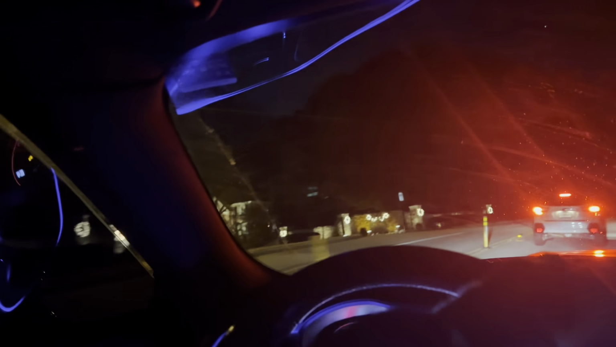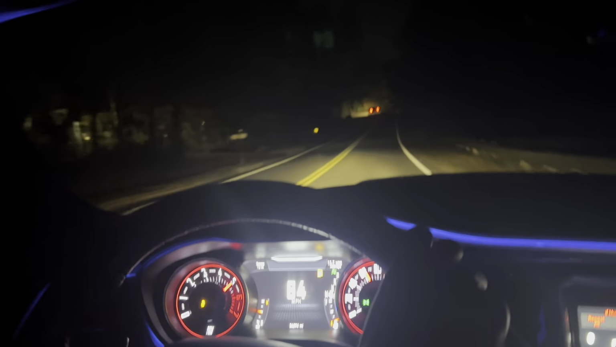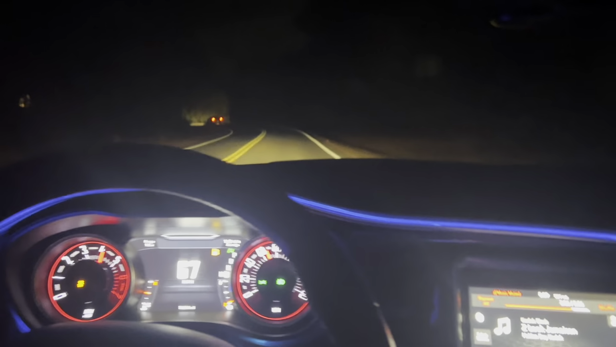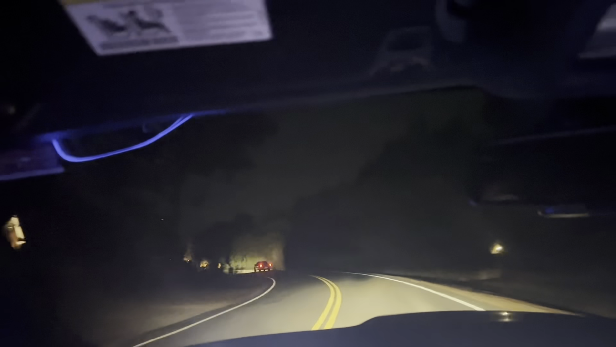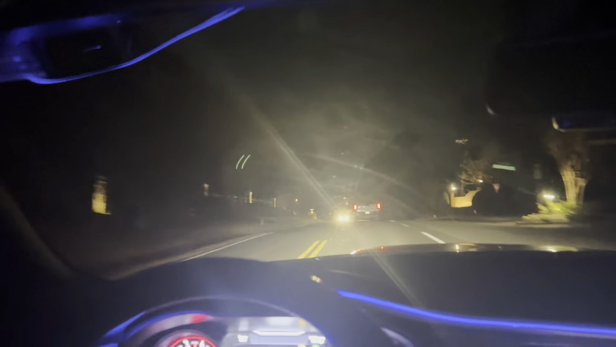Staying on their brakes. I got the slide in there. No cap. Why it's so dark outside too, I'm talking about no type of lights for real. Where the street lights and shit at?